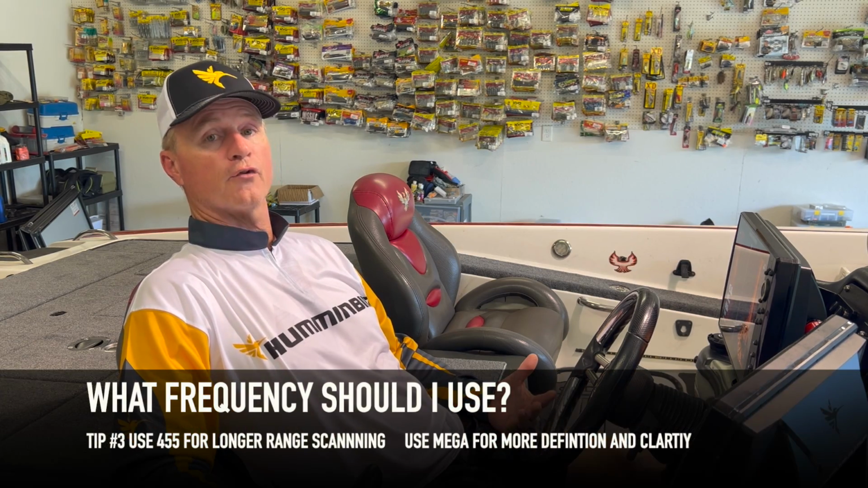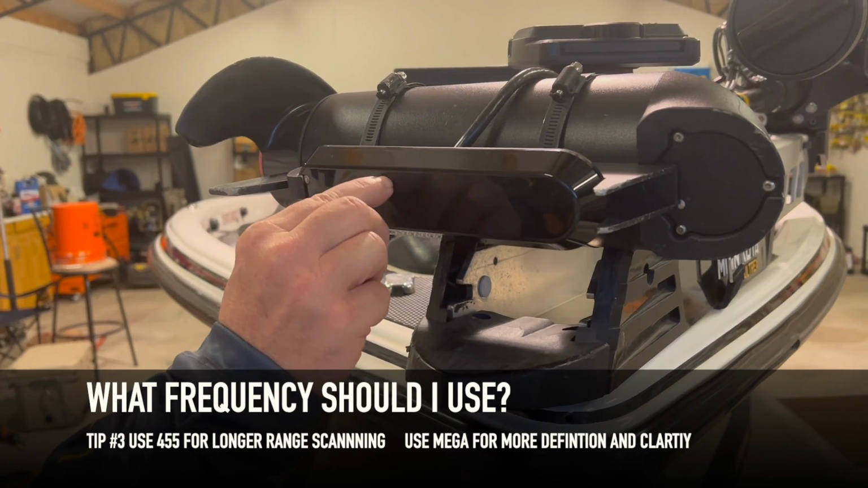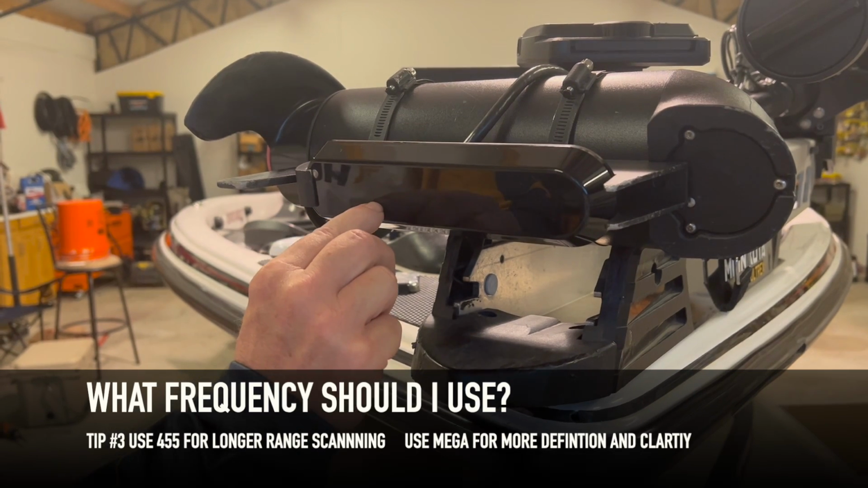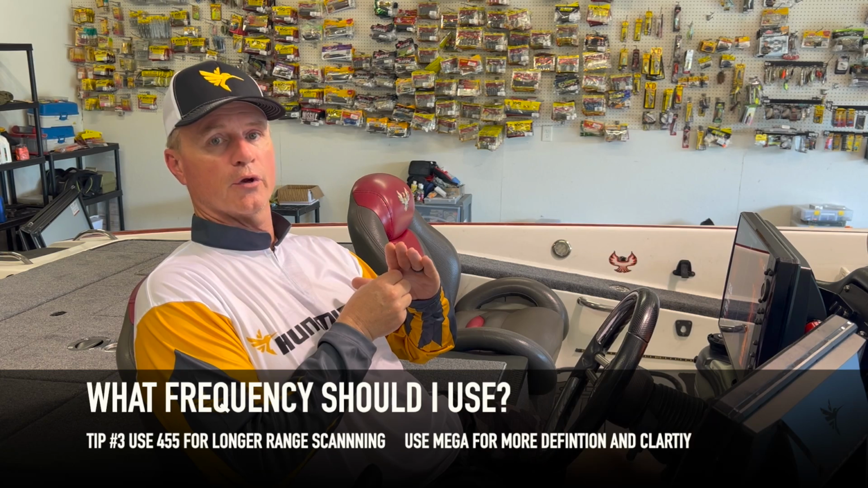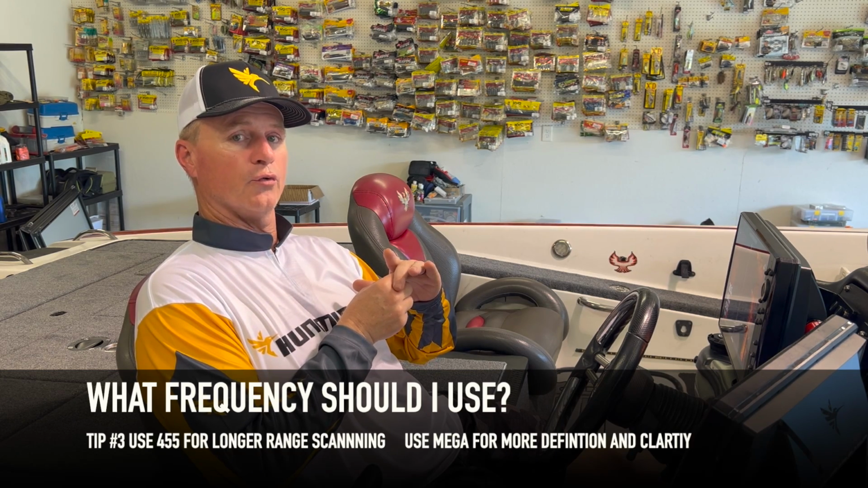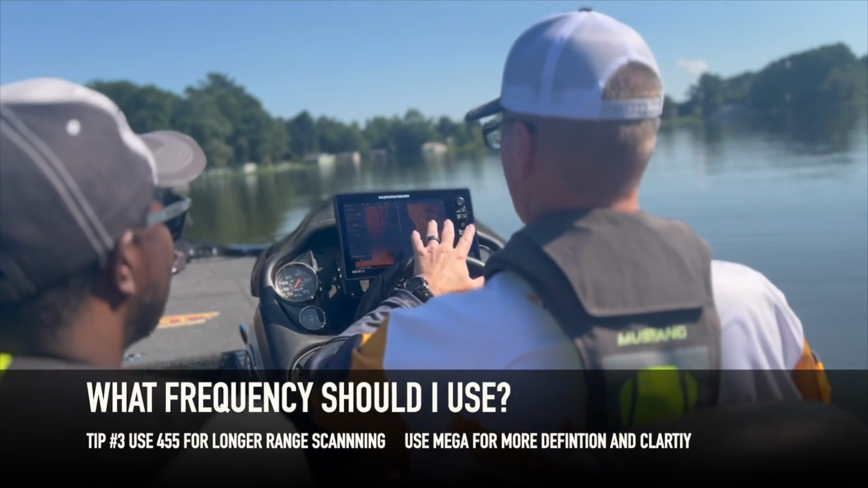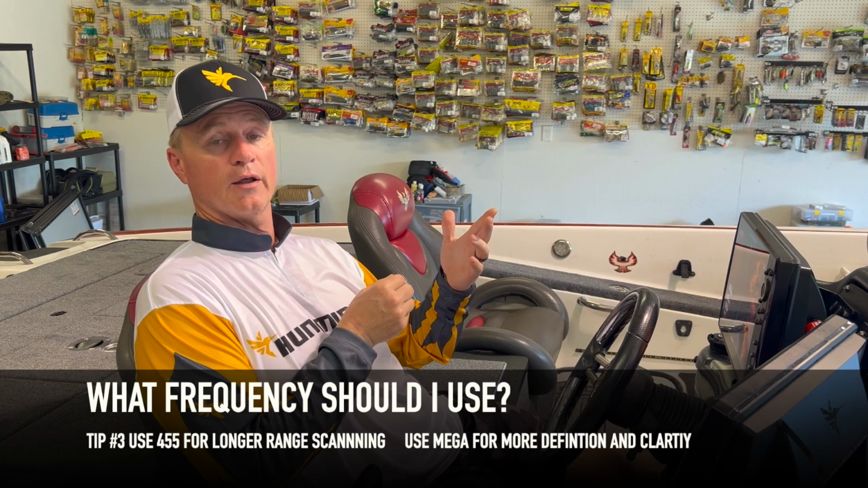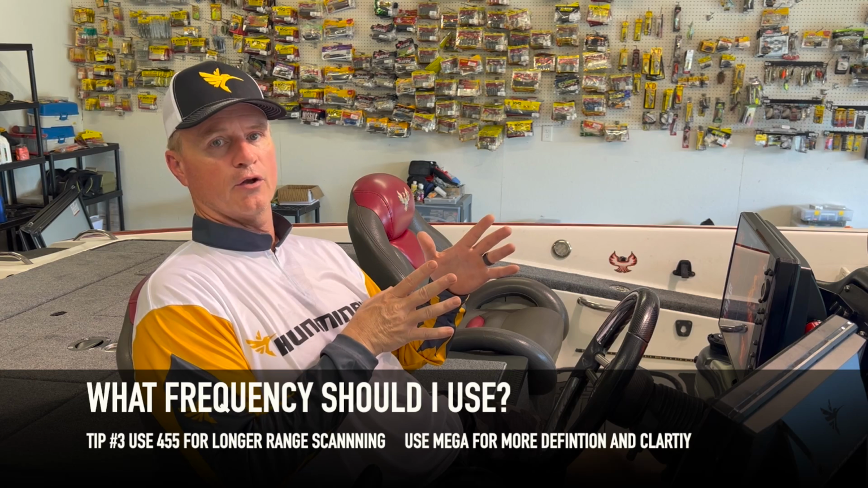So the side imaging pulse sound frequency originates obviously in the transducer. In your transducer, you've got an element or a piezo on either side. It'll give you right and left side returns. Most of the time, you're going to have three frequencies: 455, 800, and 1.2 megahertz. During our training, you'll see that I'll use the mega frequency and the 455 kilohertz frequency the most. I don't really use 800 that often.